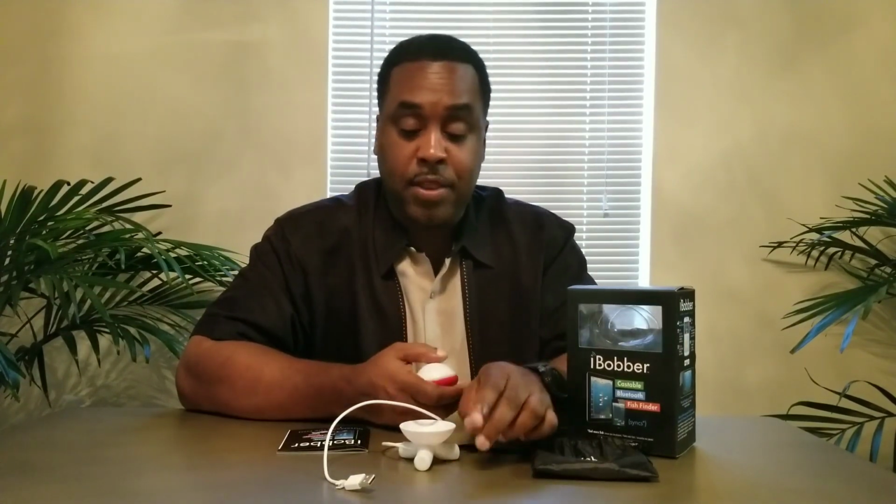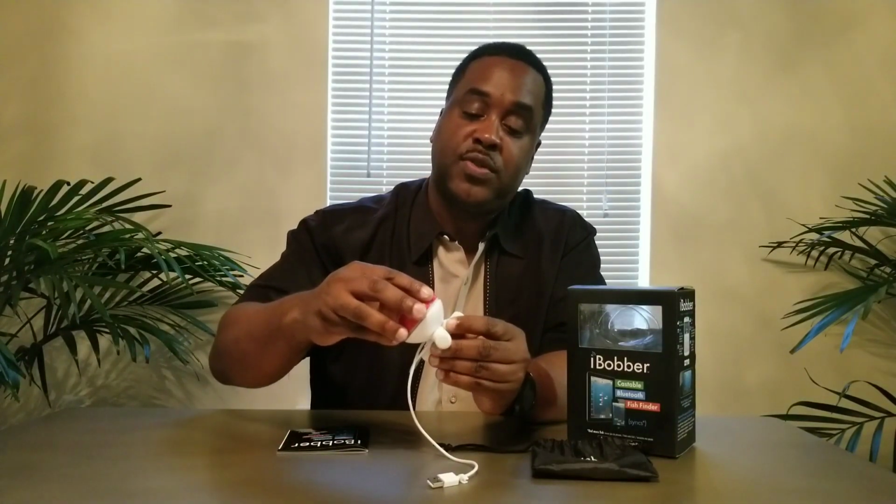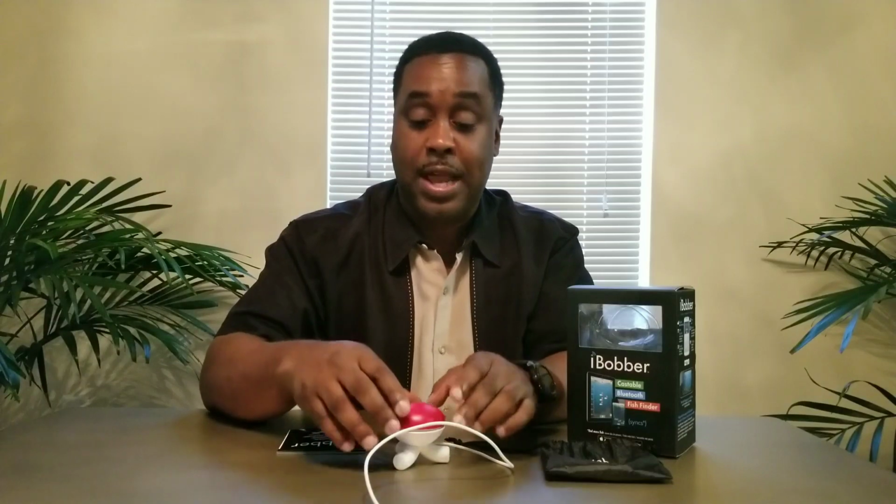Now, to activate this thing, I will say it's pretty straightforward. Out of the box, it comes with this little cradle. You turn it upside down, white side down. It has a little recess in the little cup feature here. You push those down in there and you turn it clockwise. Once it's clockwise, you know it's in there correctly. Hook it up. Solid light comes on. It's charging. When it's through charging, the light will blink.